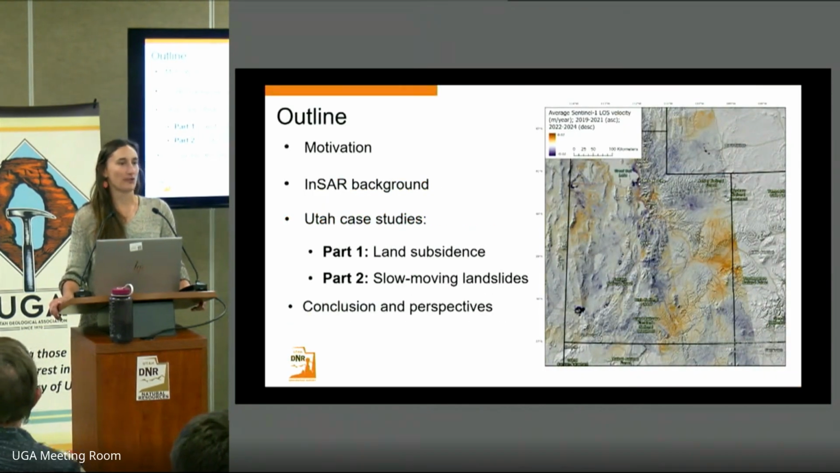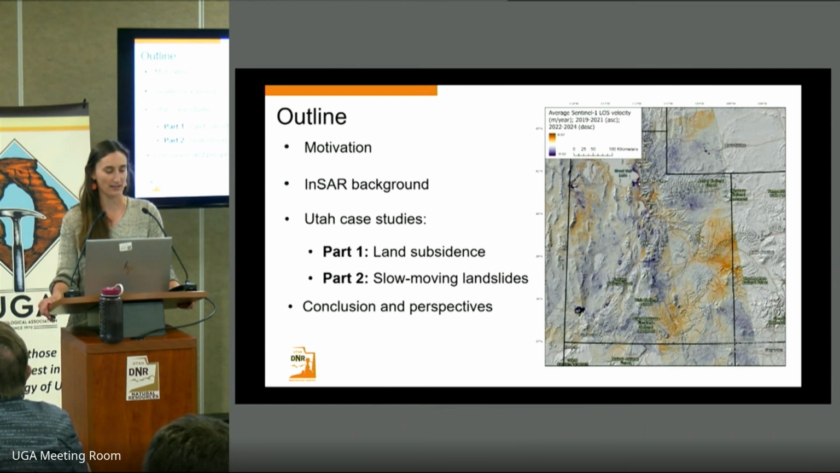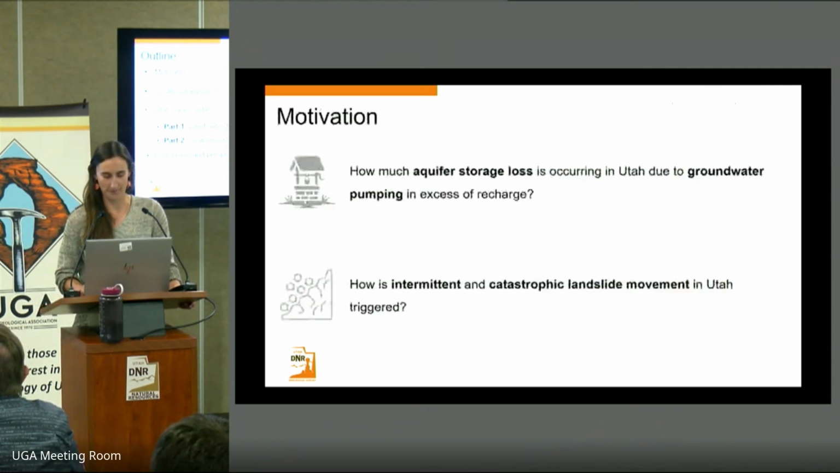So for this talk, I'm going to start with motivation as to the applied science questions we want to answer here at the UGS, talk a bit about InSAR, give you a background in InSAR for those of you who may not be familiar with this technique, and then go into two different case studies in Utah, one focused on land subsidence throughout the state, and the second focusing on slow-moving active landslides. We'll then finish with some conclusions and perspectives for future work. I do want to say if anyone has any questions throughout the presentation, feel free to raise your hand and I can answer them as we go through, particularly regarding the methodology.